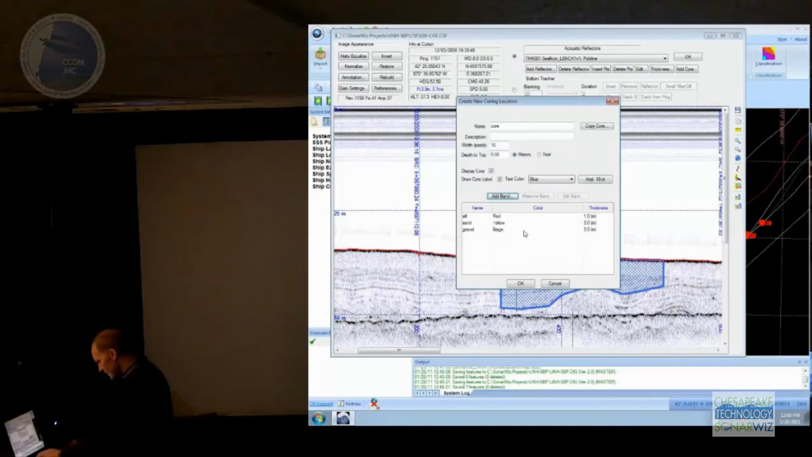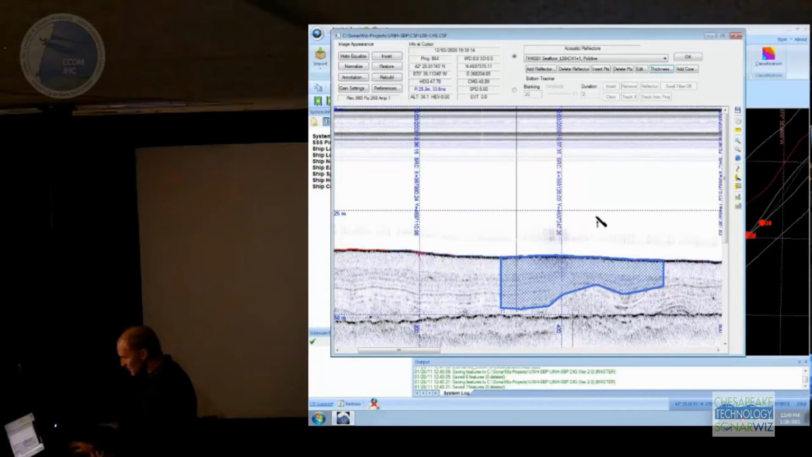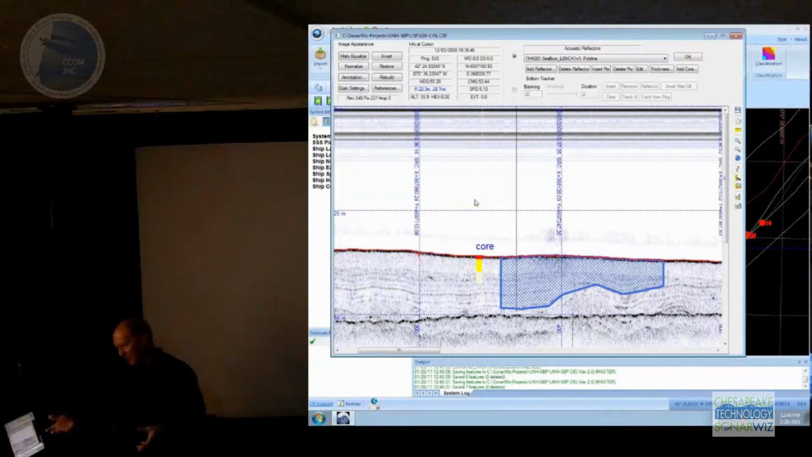Gravel. Okay, so then I take that core and the location that I've associated with it, and I plot it on my image. And so then when I export this, that goes along with this geotechnical interpretation, which hopefully matches up with your acoustic record. So that's the coring bit there.